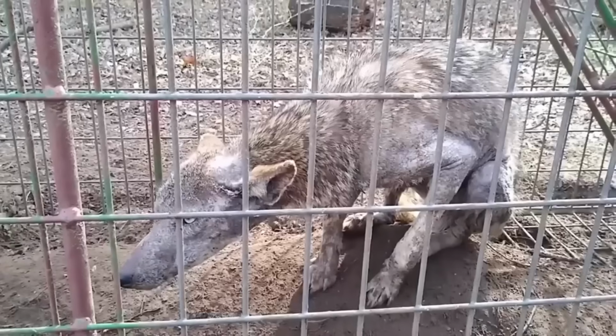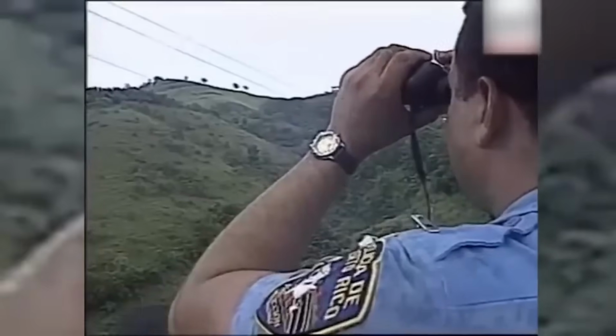Some people claimed to have seen something like an ape, and called it a chupacabra. It mostly targeted goats. The whole situation was scary and kept everyone on edge. And even though it happened a few years ago, the mystery remains unsolved.